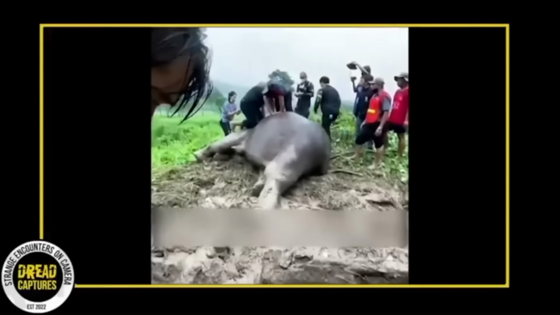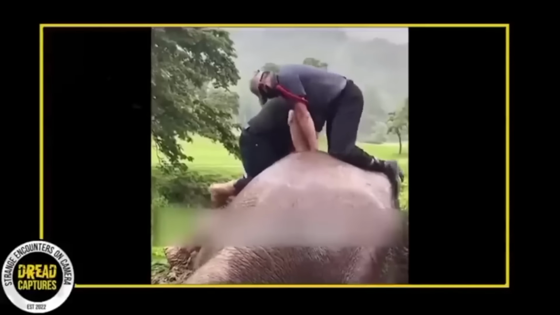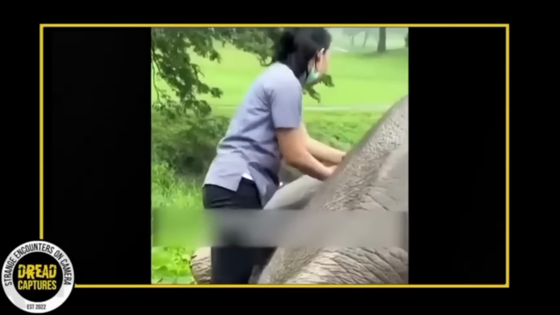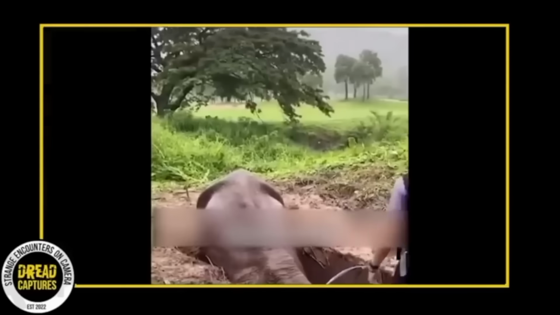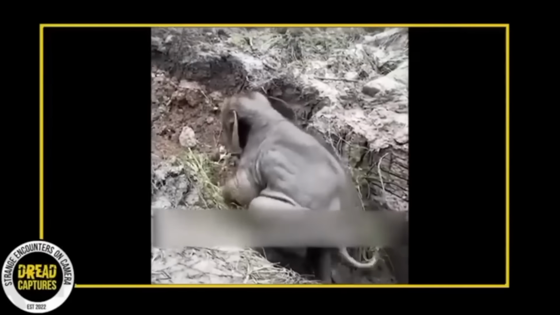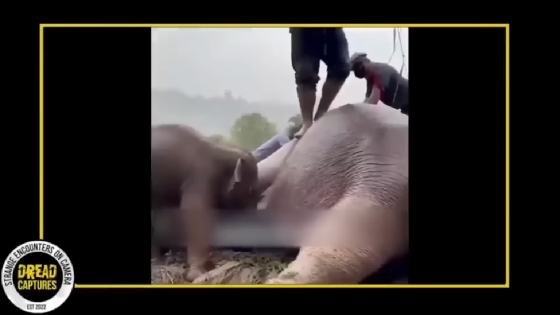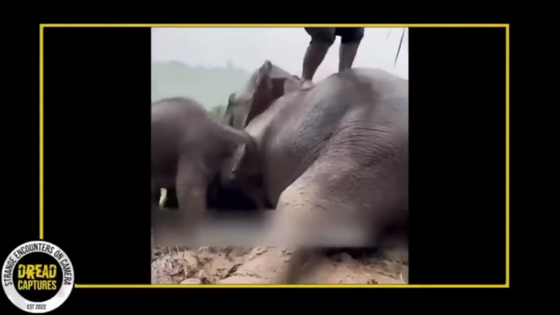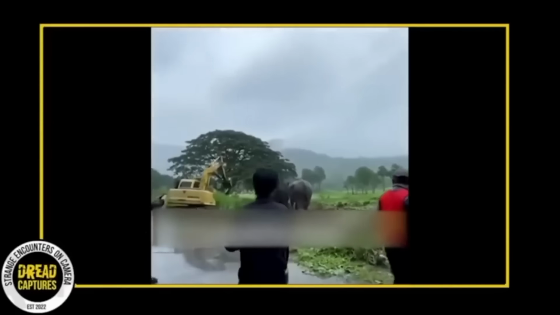The mother's heartbeat had stopped, but the team refused to give up. They tirelessly performed CPR on her. The scene was made all the more emotional by the steady rain from the sky. Meanwhile, the calf, having been helped out of the pit, slowly approached its mother. In an absolute miracle moment that moved everyone present, the mother elephant's heartbeat returned. She snapped out of it. She stood up, much to the joy and relief of all the rescuers.